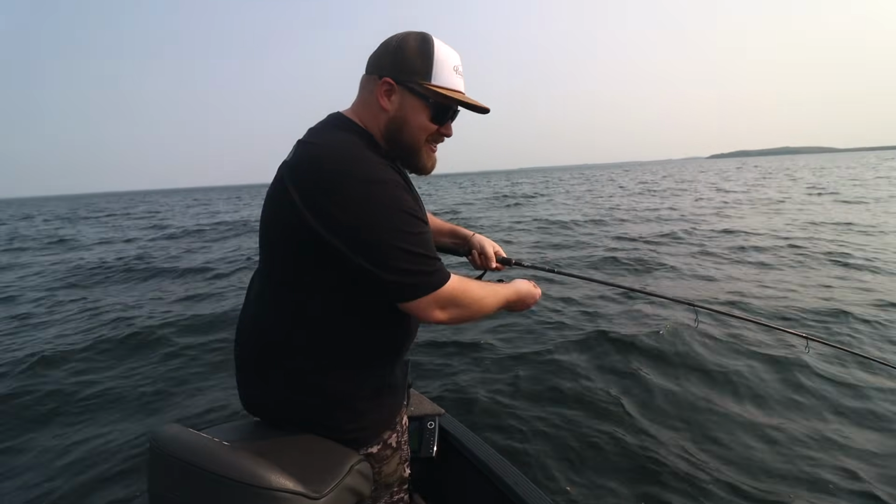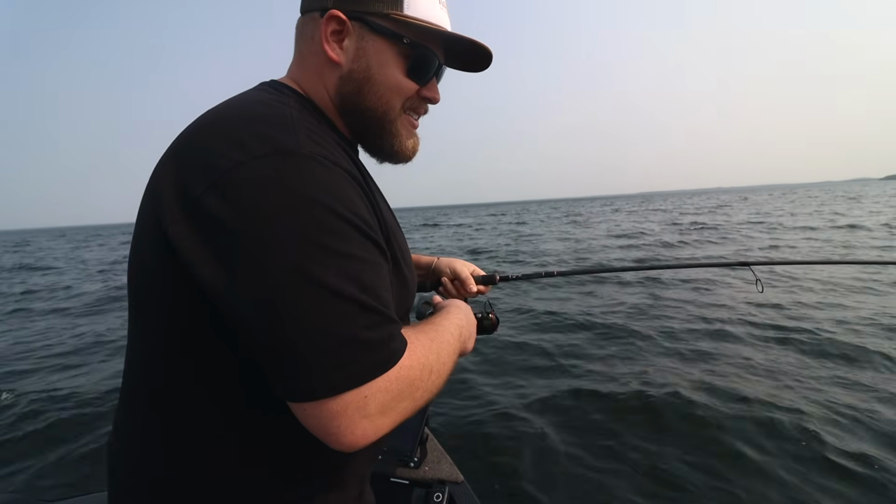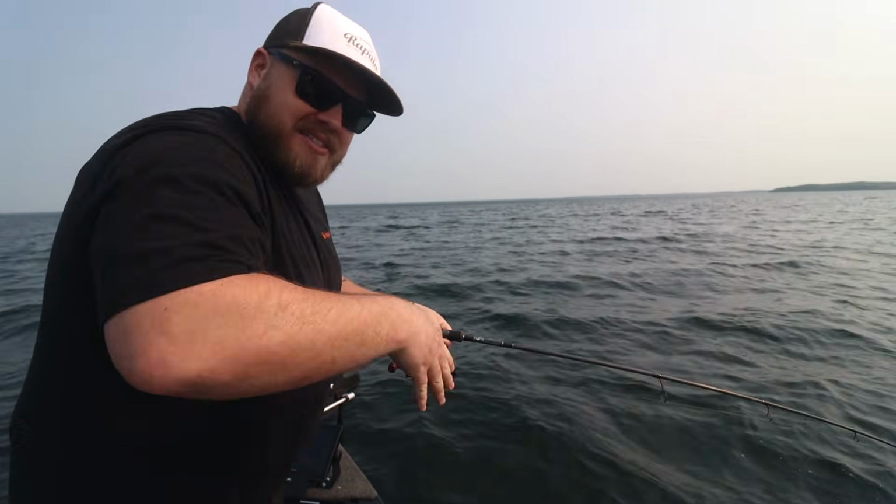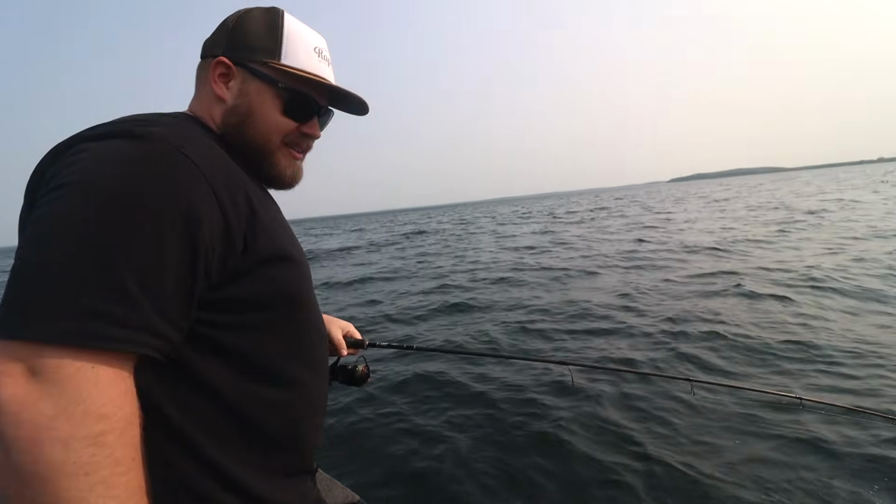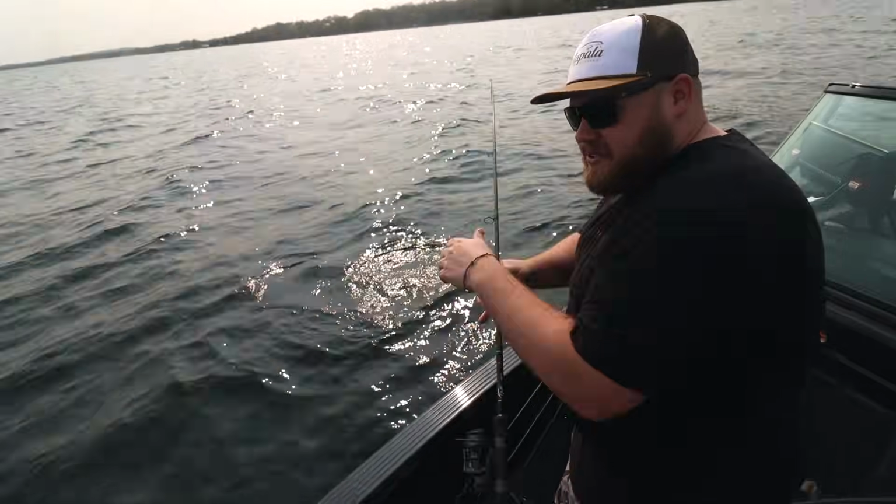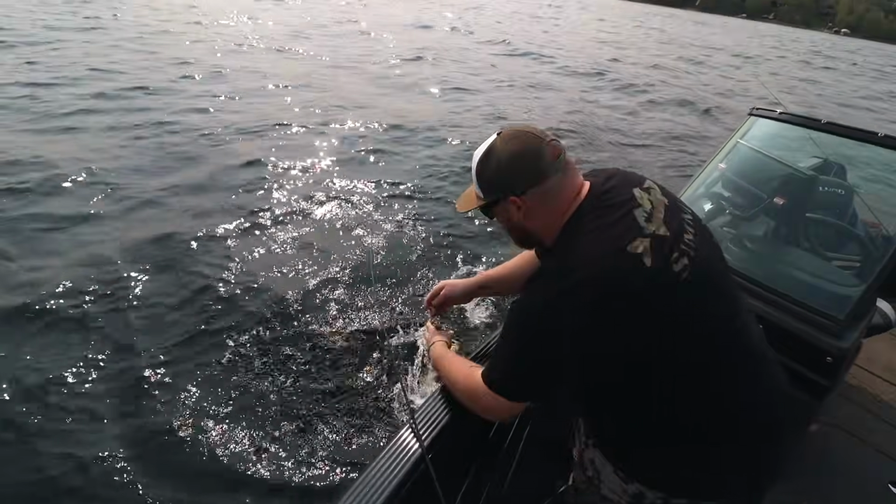That was another big suspended one, and I tried fluttering it in front of its face and it wouldn't eat. And I let it drop down to bottom past it, and you could see it just getting vertical, tail up, nose down, straight to bottom. Chomp, chomp. I'll handline this one. Oh, that was so cool. It's so weird. But sometimes they just want to chase it all the way down.